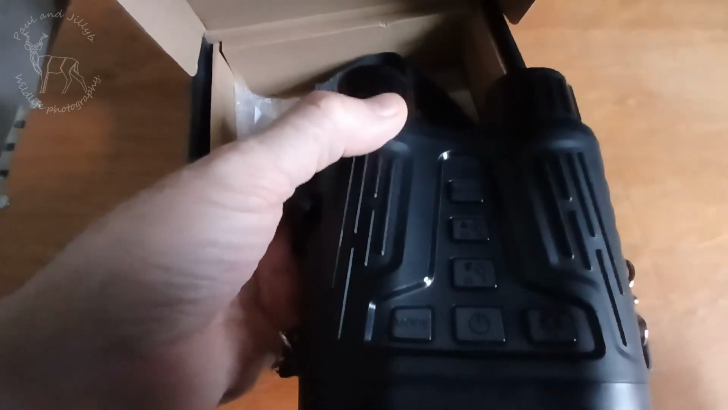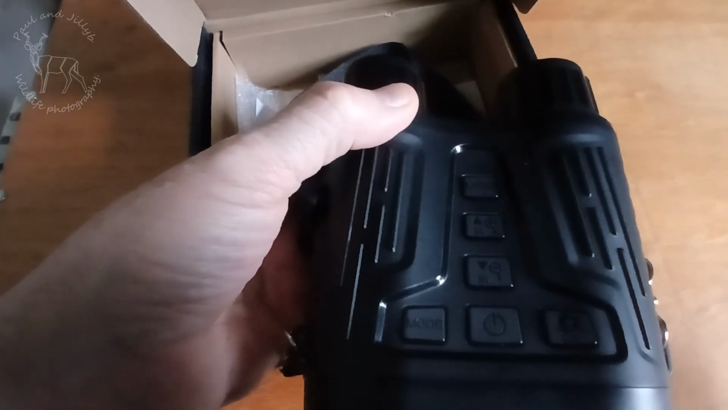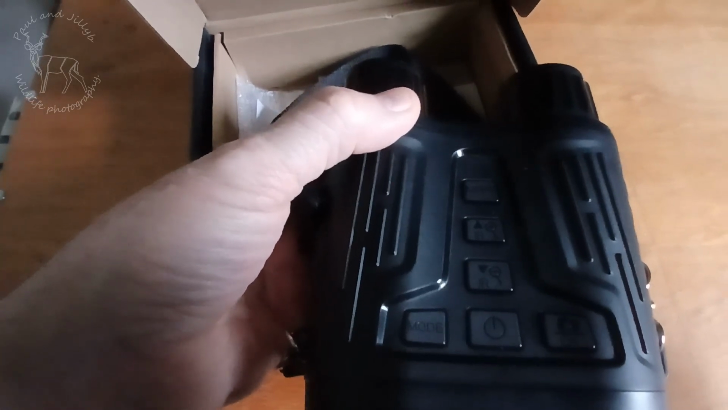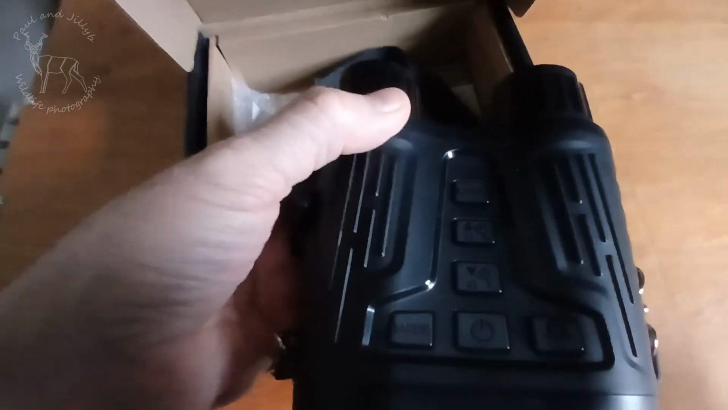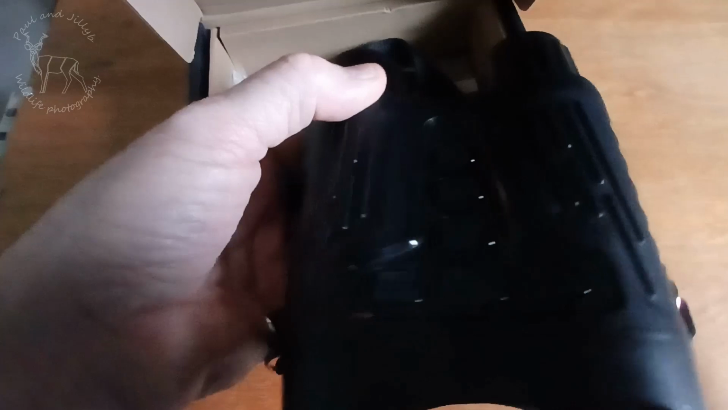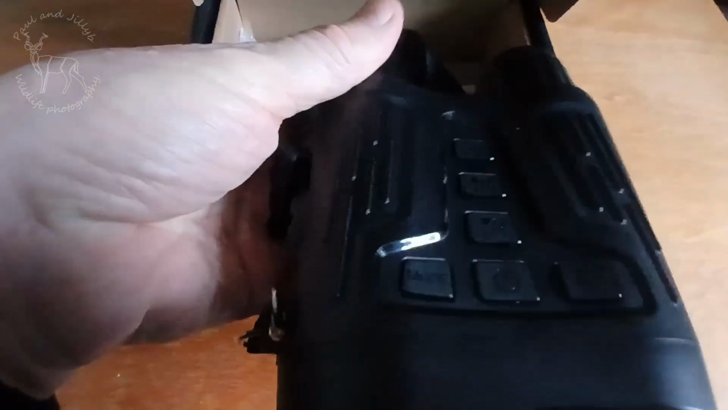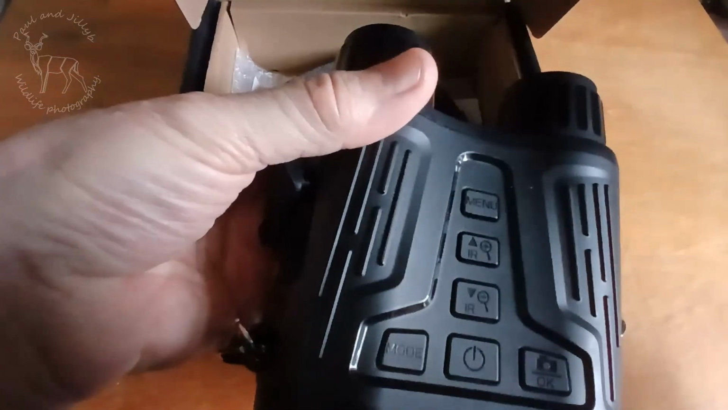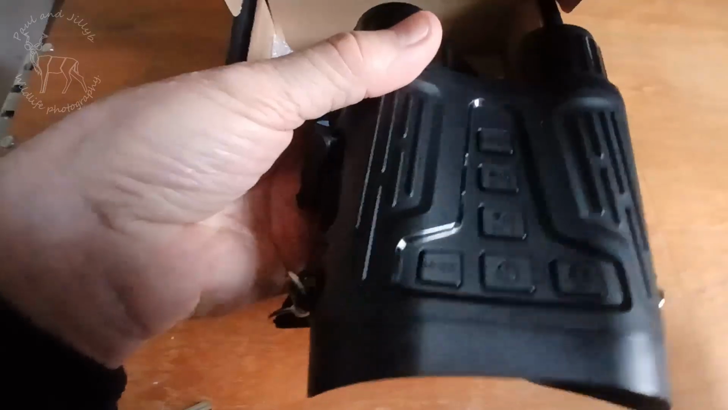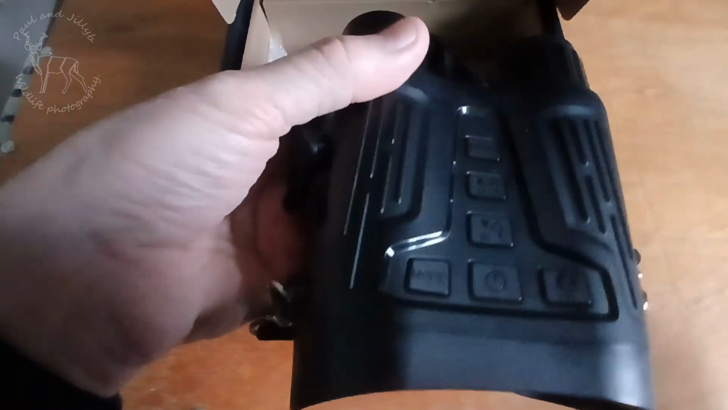The neck strap is too short, far too short. Well, it is for me anyway, because like I say, I'm focusing beyond the length of the neck strap when I've got it round my neck. But I just take it off. To be honest, it's got metal clamps on it, and it's a bit noisy at night if you're trying to creep up on animals. You can hear it clanking against the plastic. It is supposed to be waterproof. I've not really tested that. Light shower on it, but nothing ever.